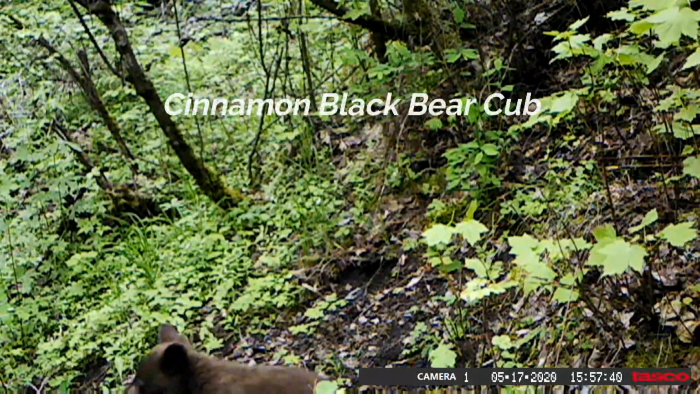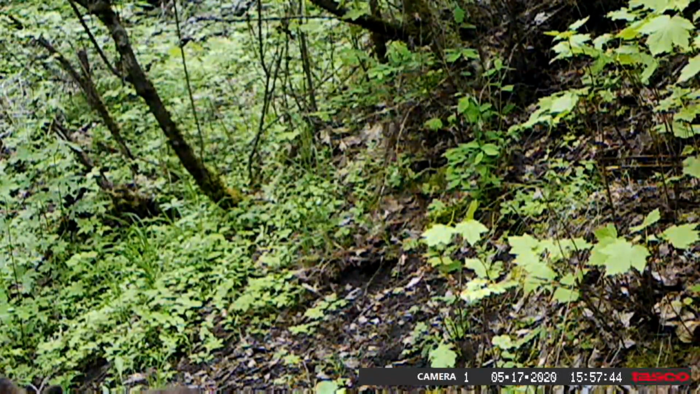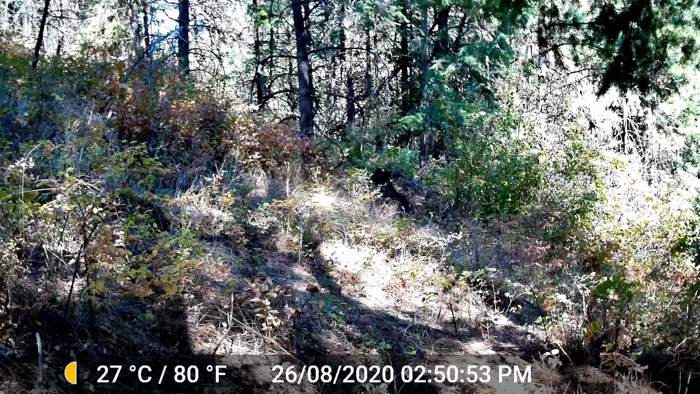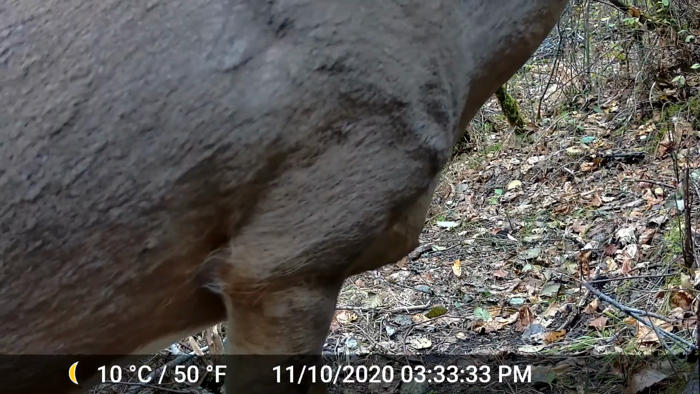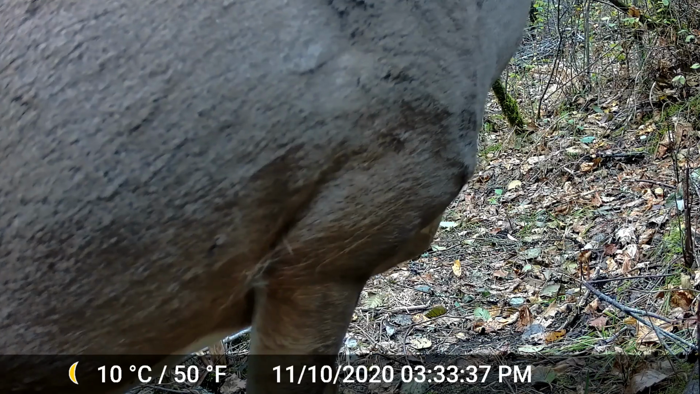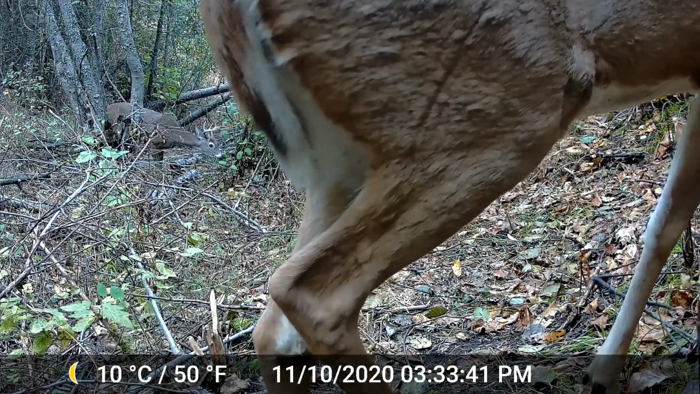One of the surprises was the bobcat family that moved in. 3 years ago, I did capture a video of a lone bobcat. And in the past year, I noticed that there was a large one and a smaller one, likely a male and a female. And then I finally captured one of the kittens as it comes up the trail and meows just outside of camera range. And that was a really neat surprise.